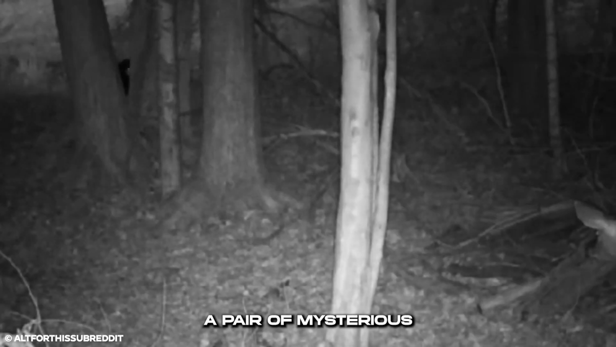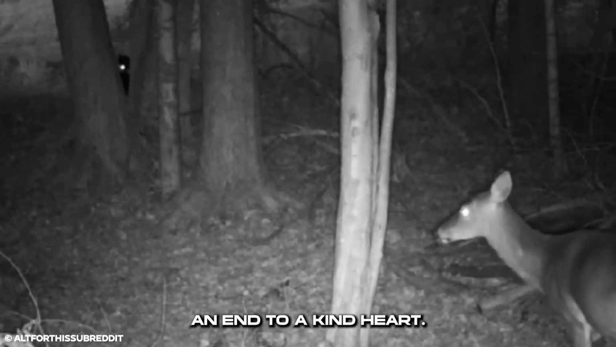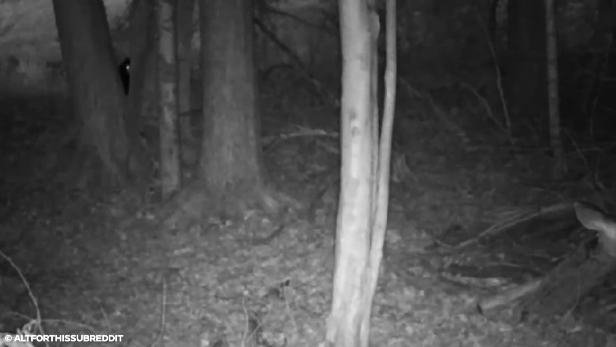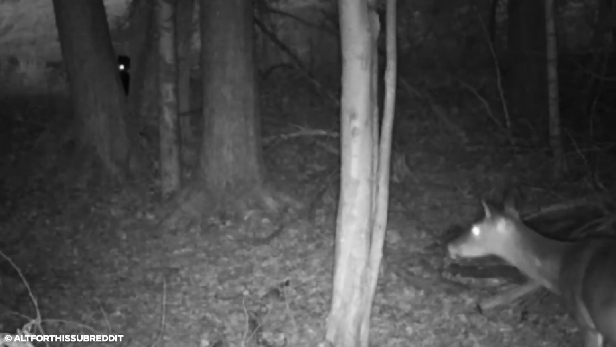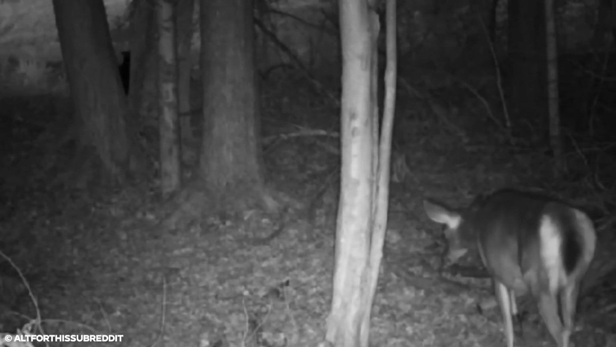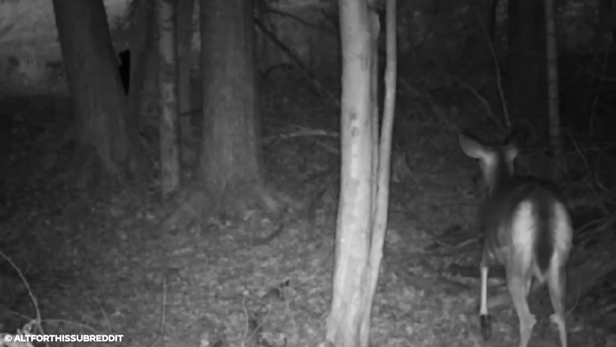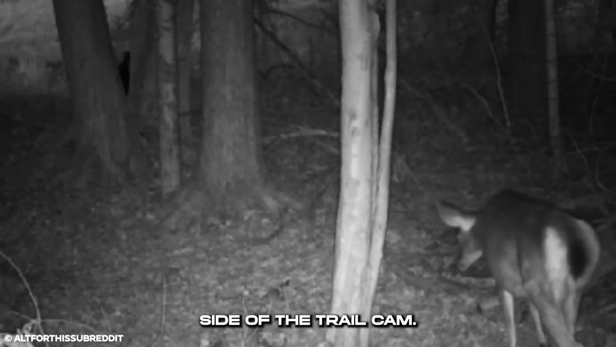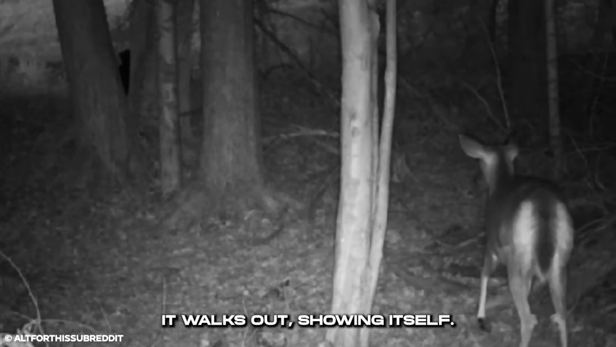A pair of mysterious eyes might have brought an end to a kind heart. The darkness all around the woods pressed closer and harder than before. A deer is just by the side of the trail cam. It walks out, showing itself.